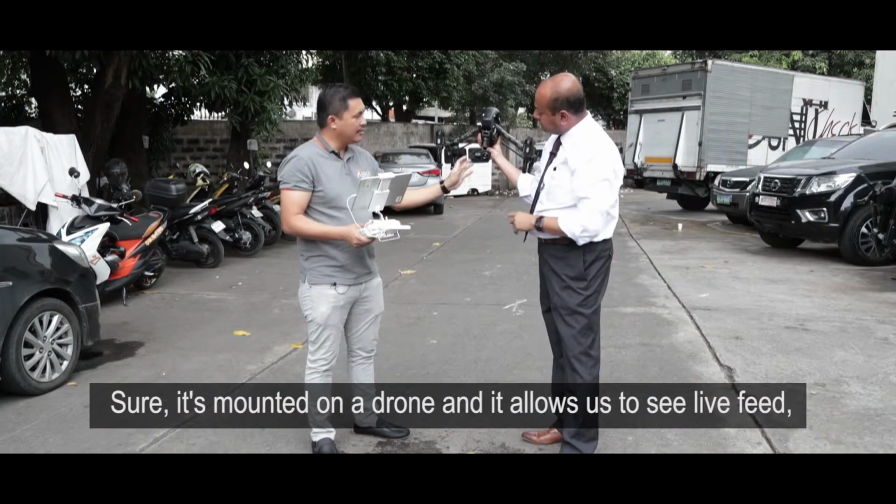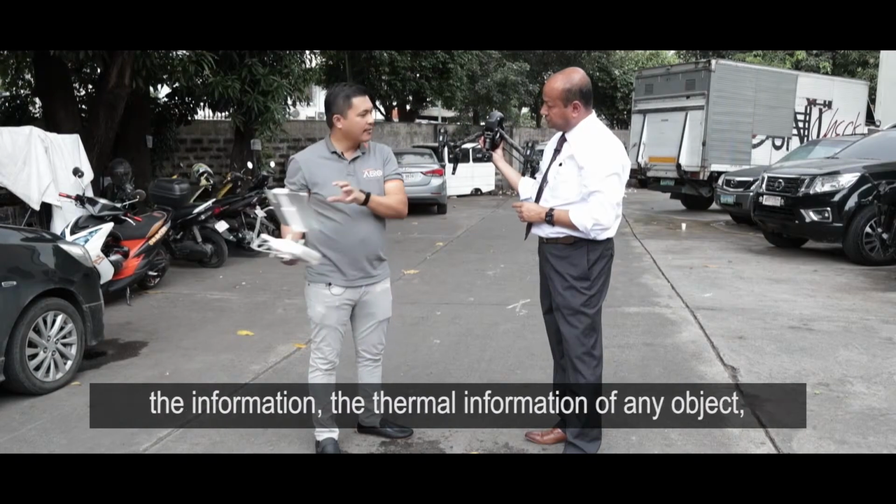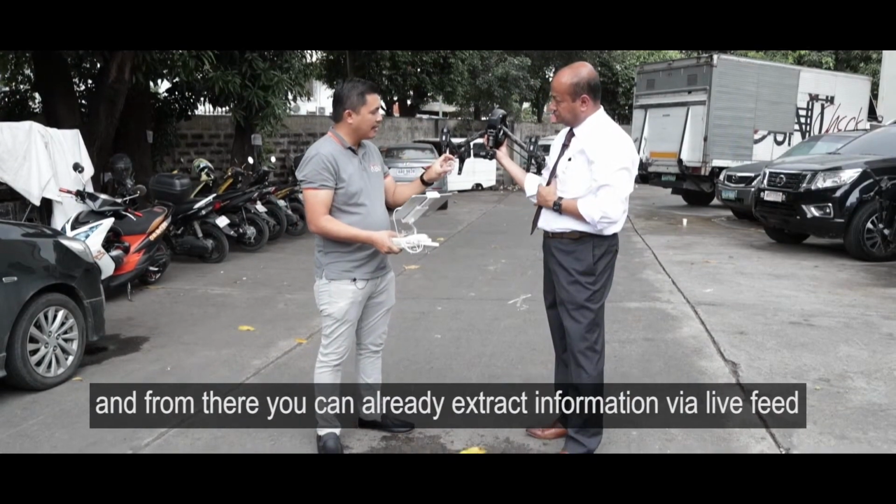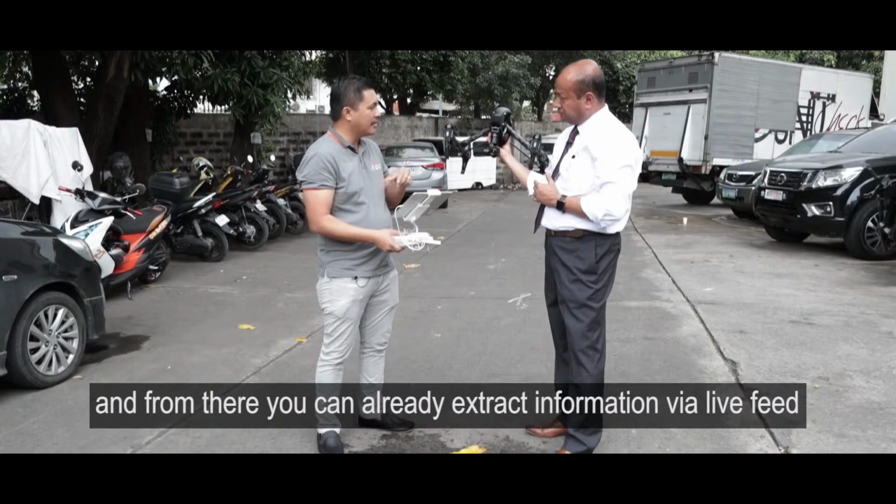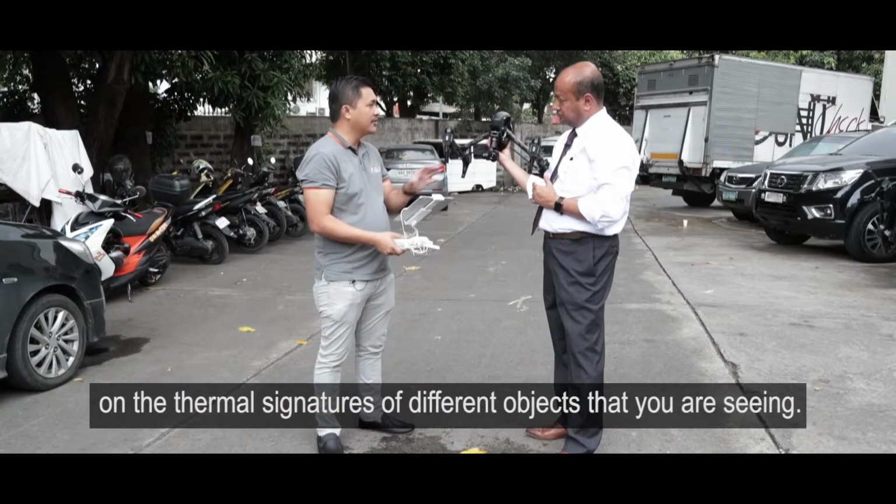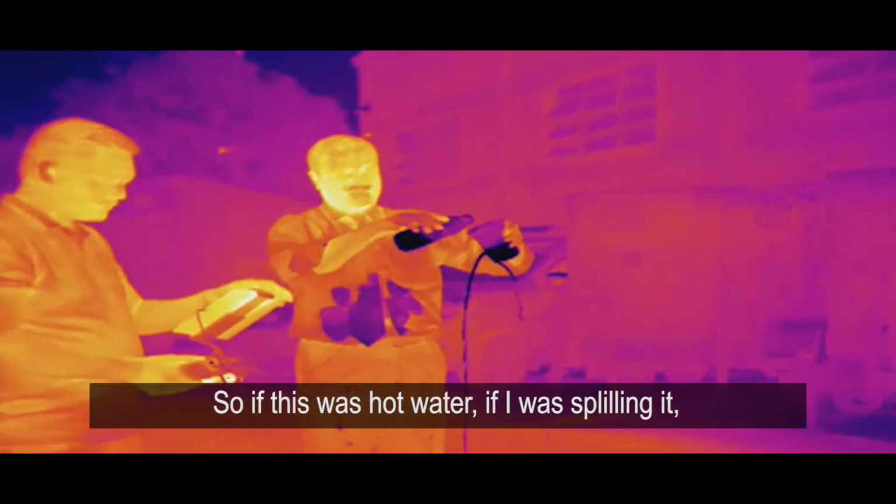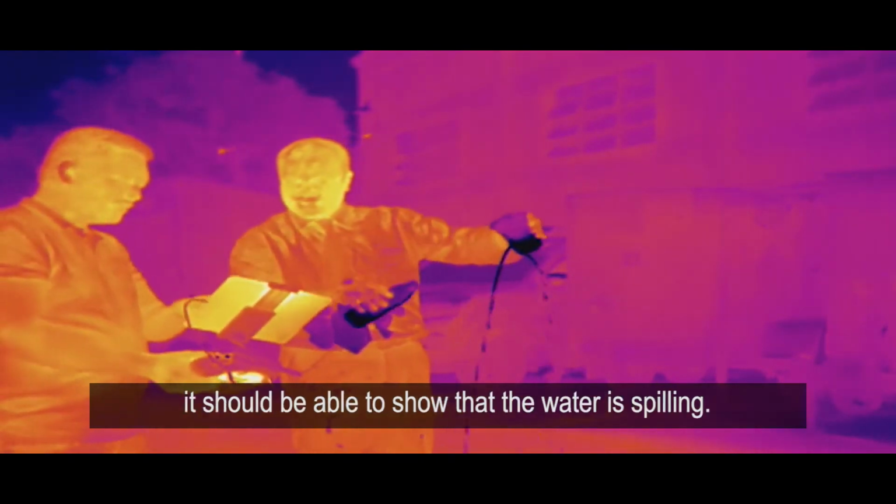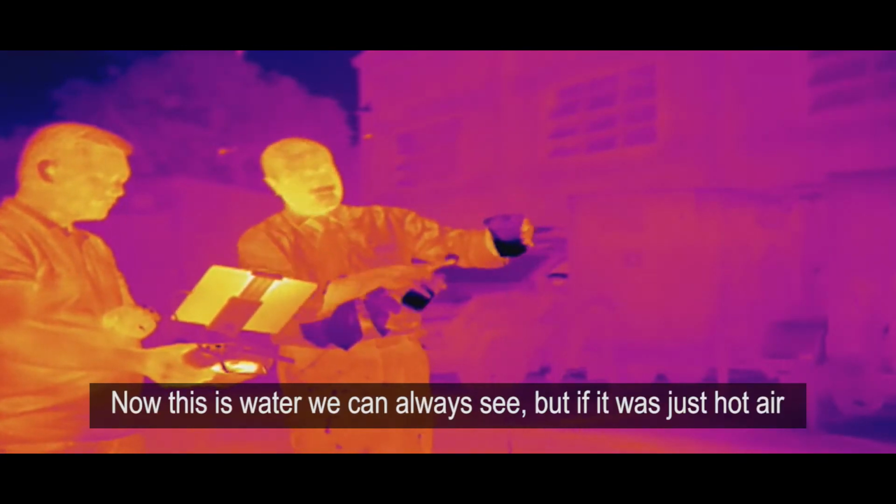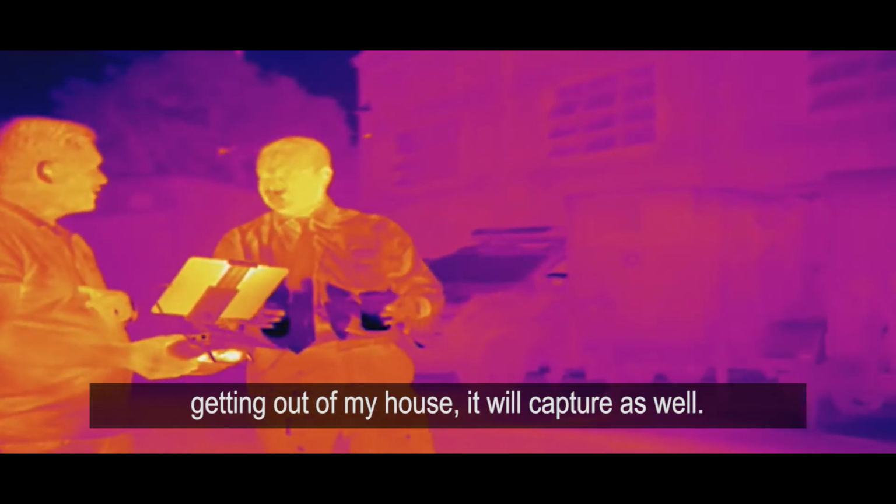Sure, it's mounted on a drone, and it allows us to see a live feed of the thermal information of any object. And from there, you can already extract information via live feed on the thermal signature of different objects that you're seeing. So if this was hot water, and if I was spilling, it should be able to show that the water is spilling. That's right. Now this is water we can always see, but if it was just hot air getting out of my house, it will capture that as well.